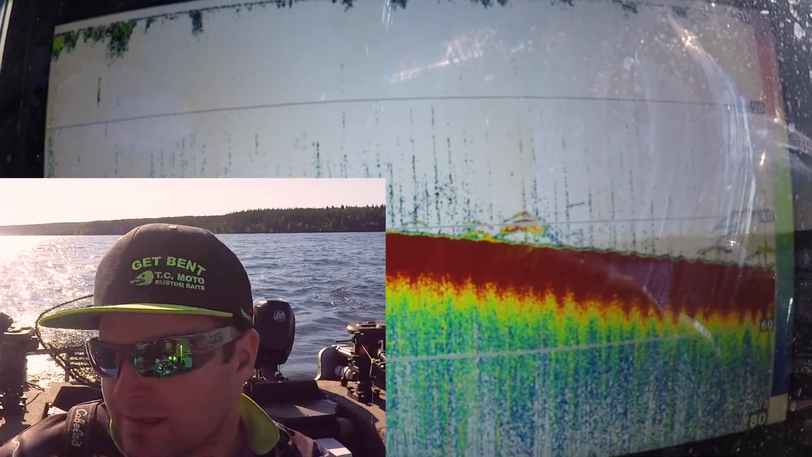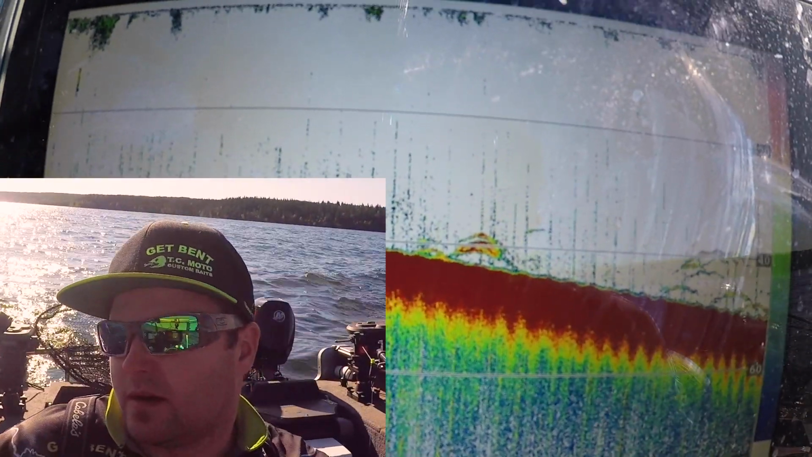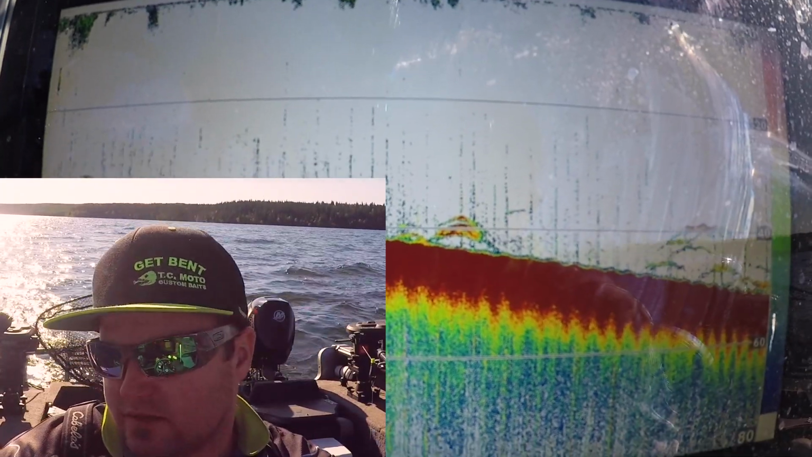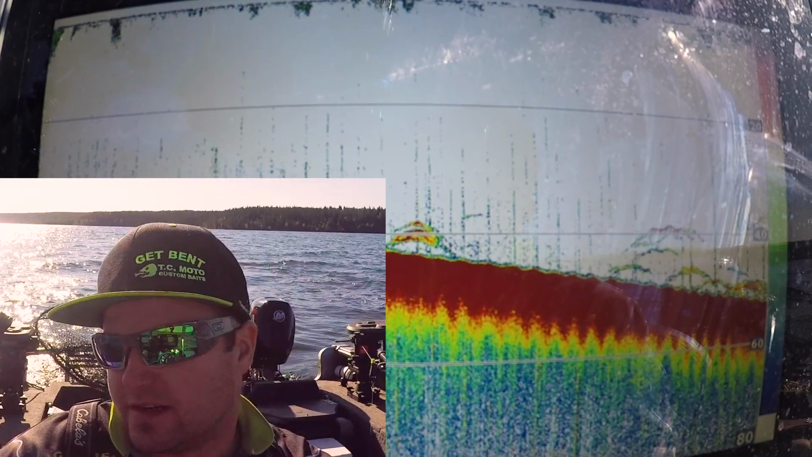So I'm gonna go show you what I was looking for and we'll get back on that school of fish. We drifted off of them after that last fish and hopefully we'll hook up a few more here pretty quick. Yeah, there you go. There's a nice school hanging out, 50 feet of water. We'll just flip around up here. We'll catch a couple of these fish.